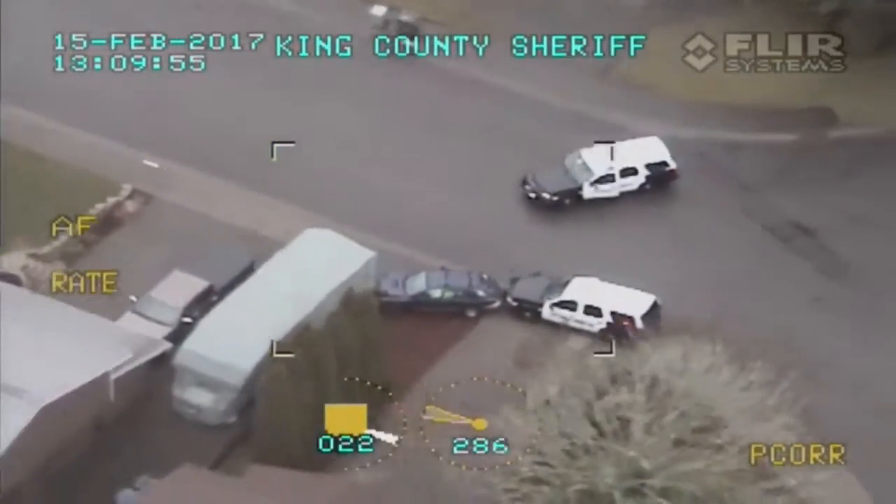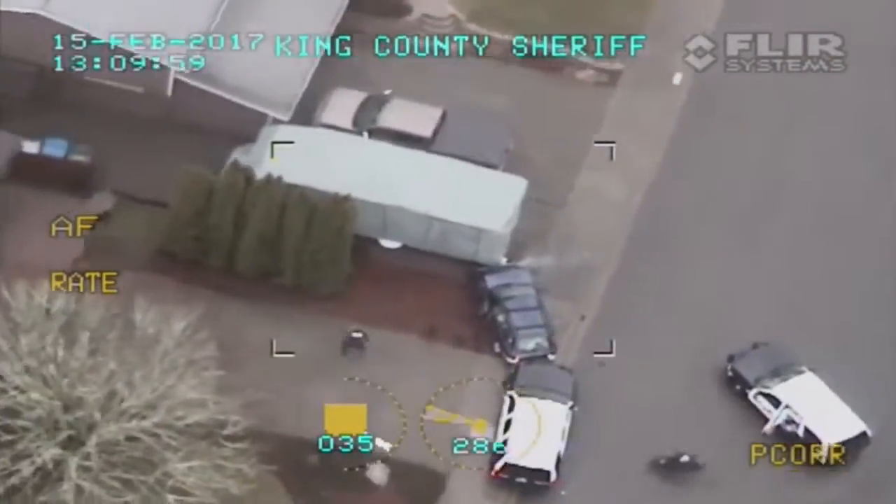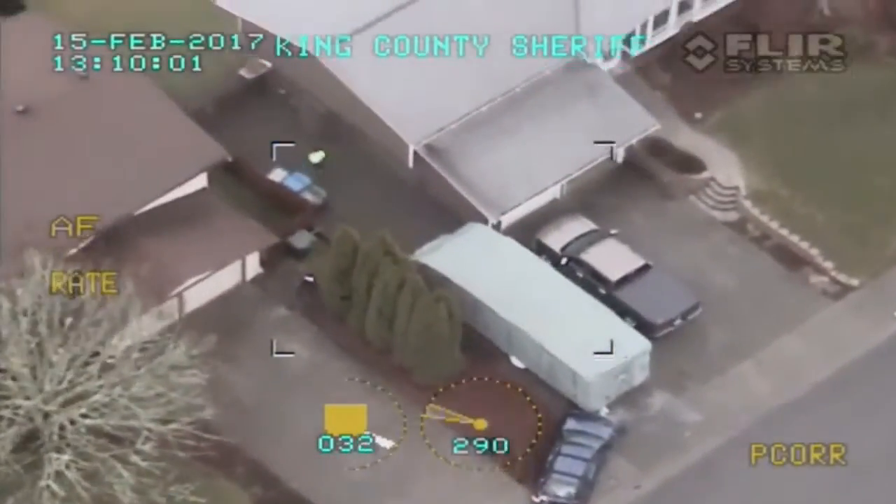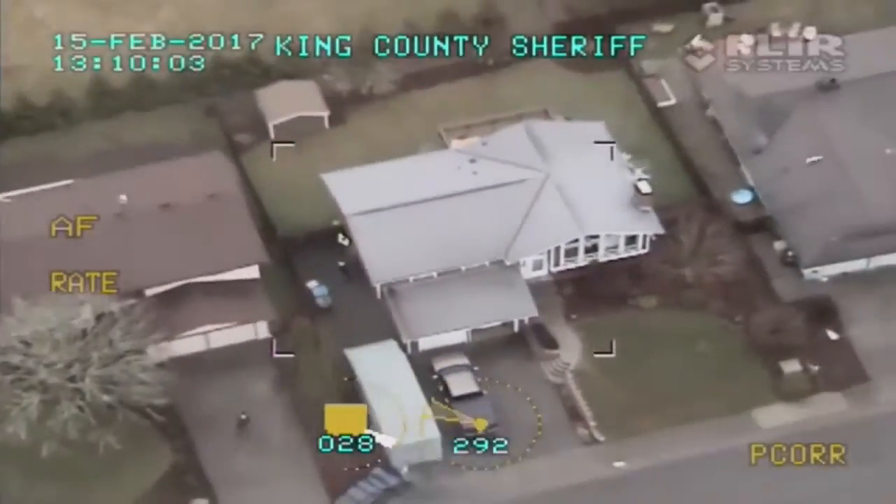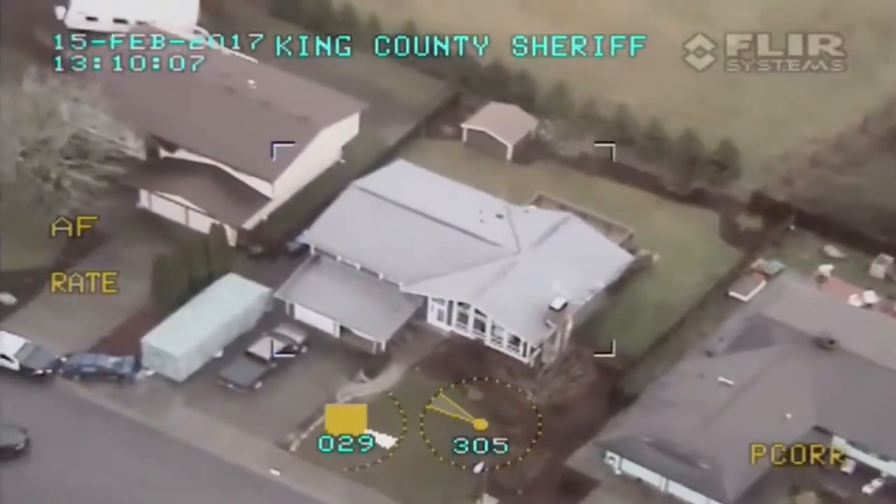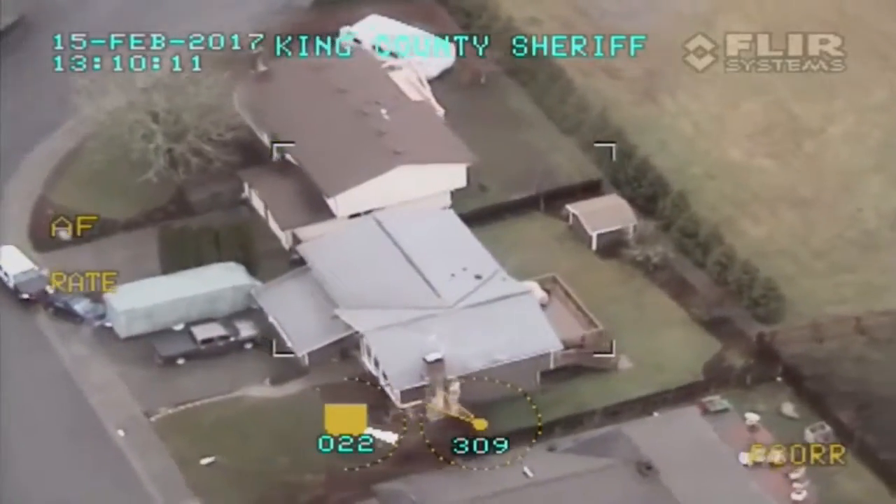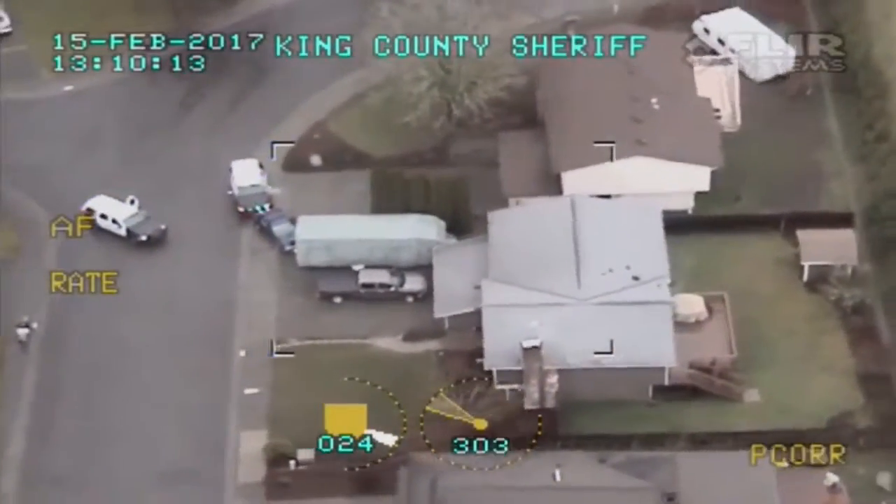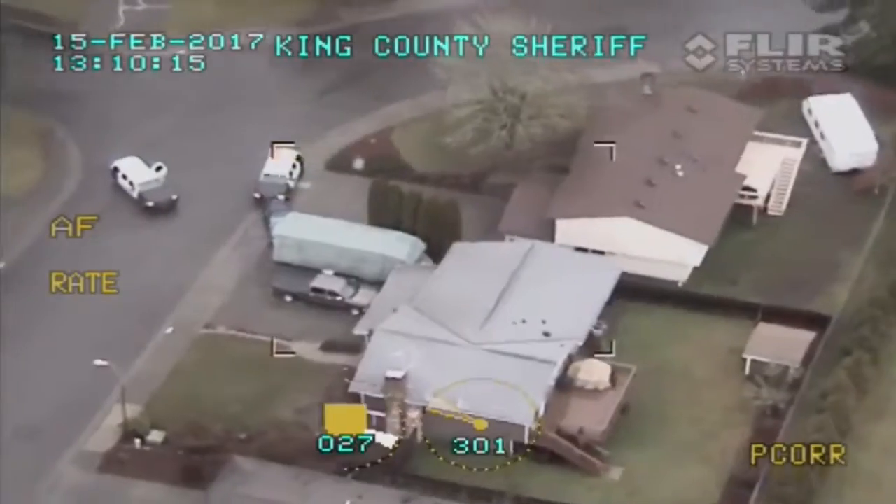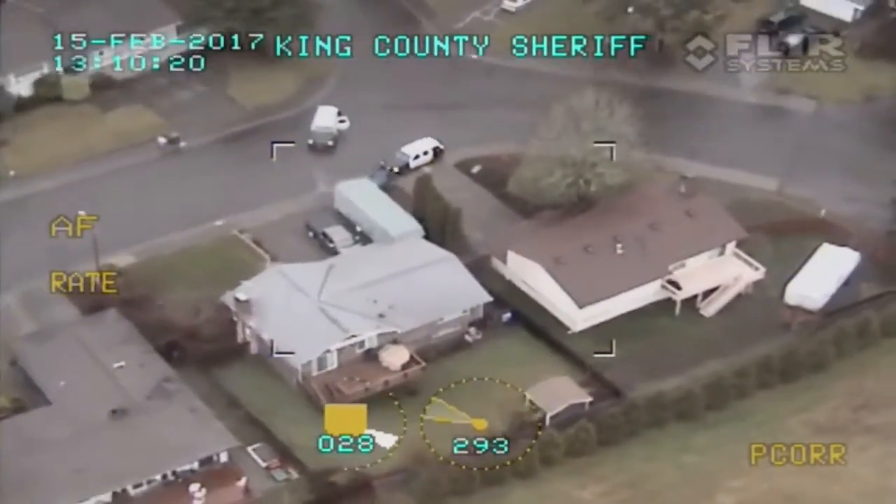They just had a minor collision. Crash. All right, they foot bailed, and officers are trying to get him into custody. Third officers trying to get him into custody. Thank you.